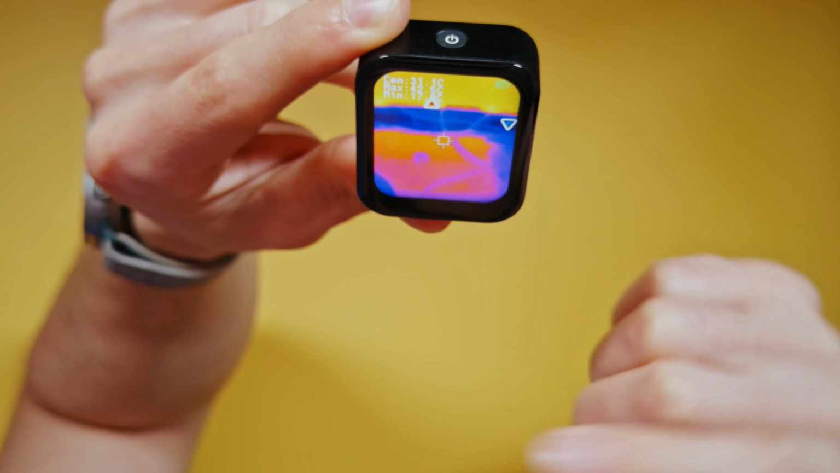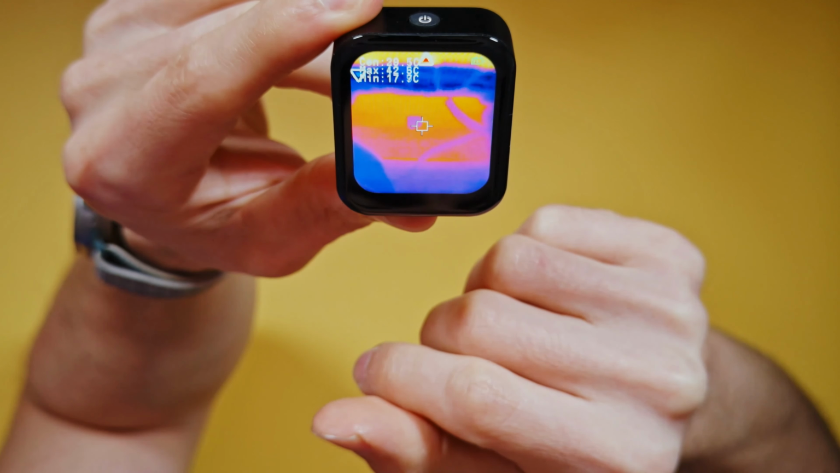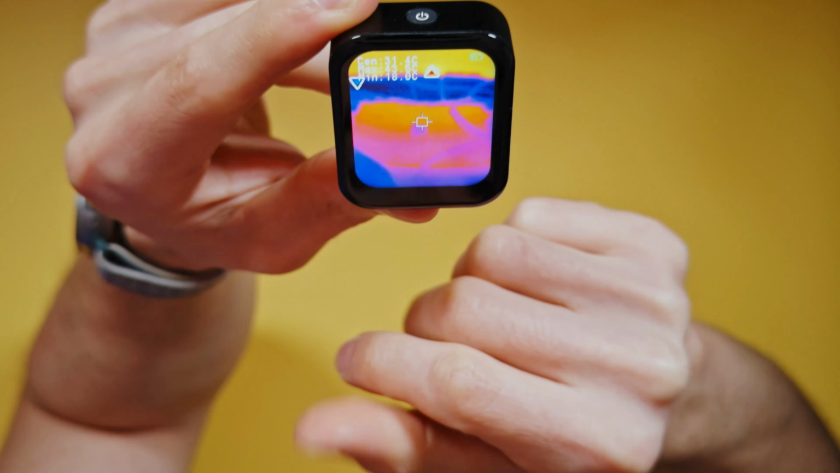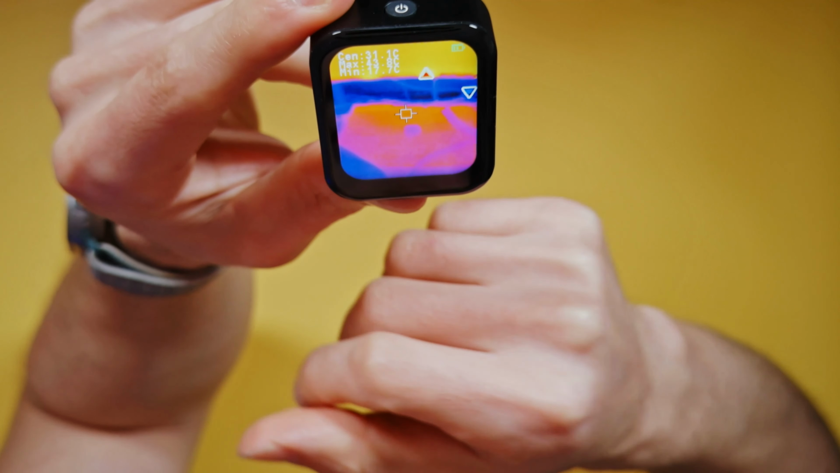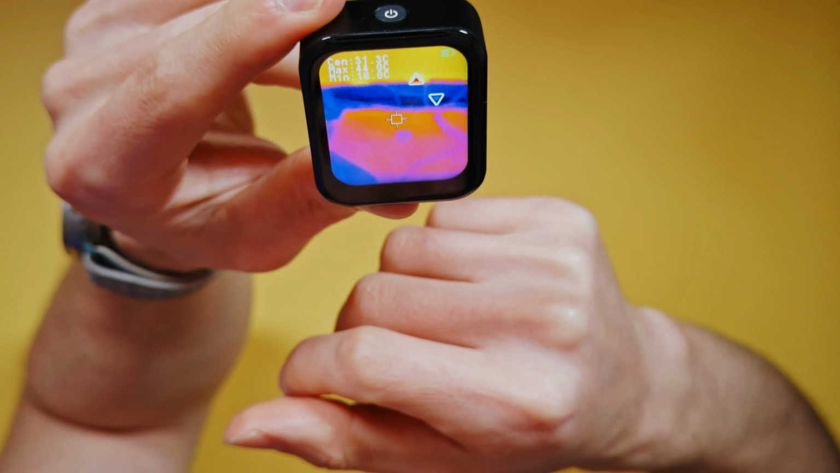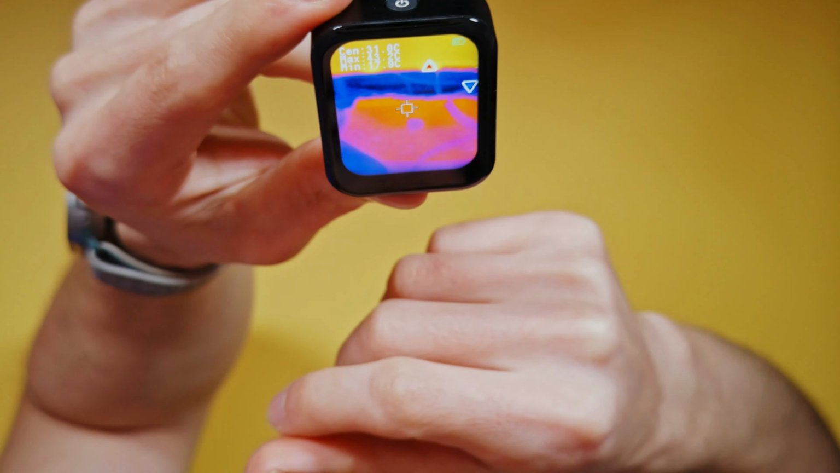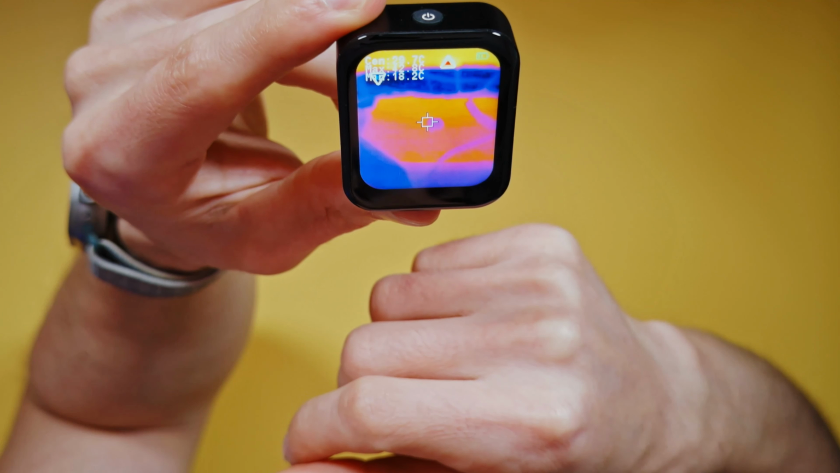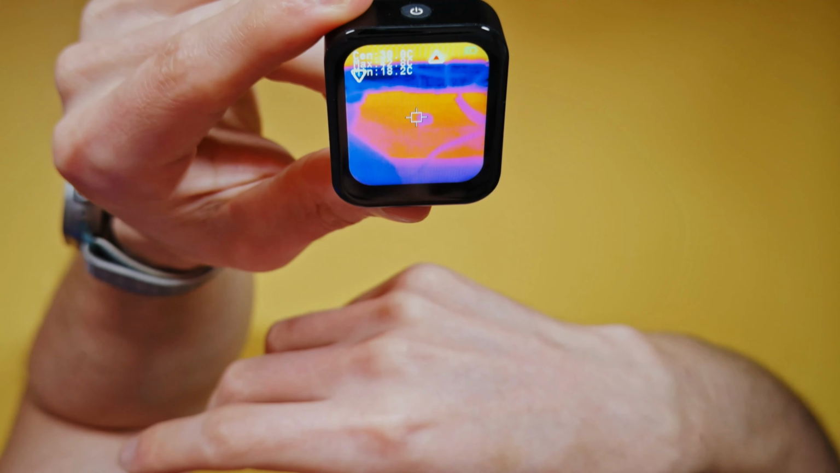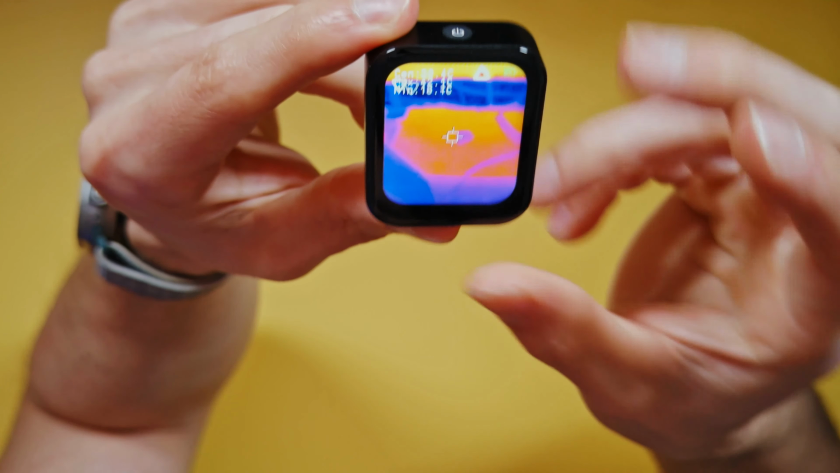So it really just depends on what you want to use. Overall, the warm palettes can look more natural when you're pointing at people or pets. And the blue-green one is best when you're trying to see really small temperature differences, because each tiny change shows up as a different color. For example, the rainbow mode that has more colors is also good for seeing really small temperature differences, because each tiny change shows up as a different color. So it's best to just experiment with the different modes.